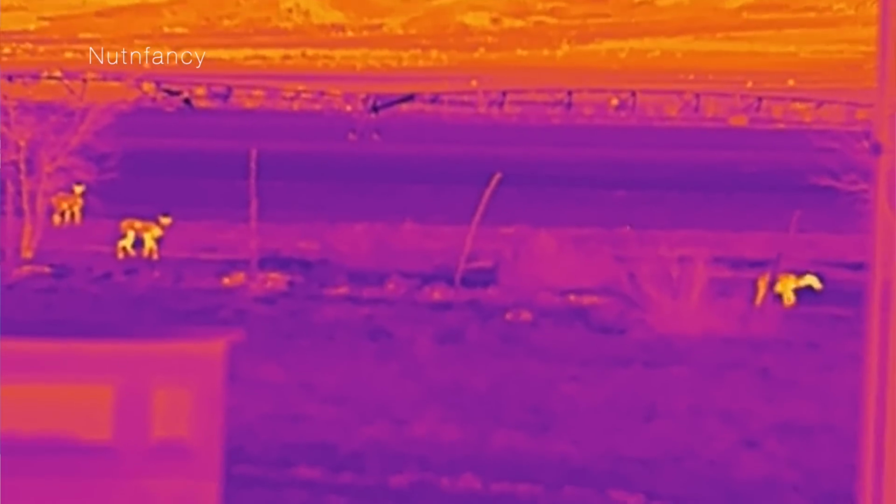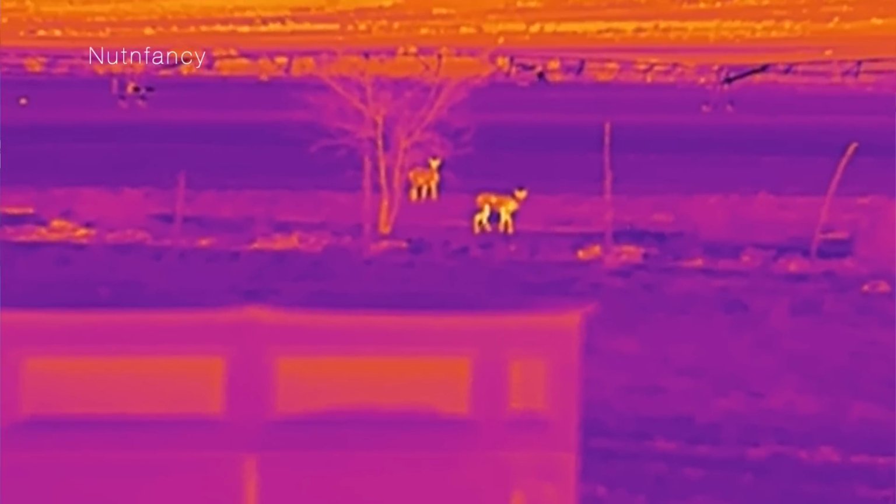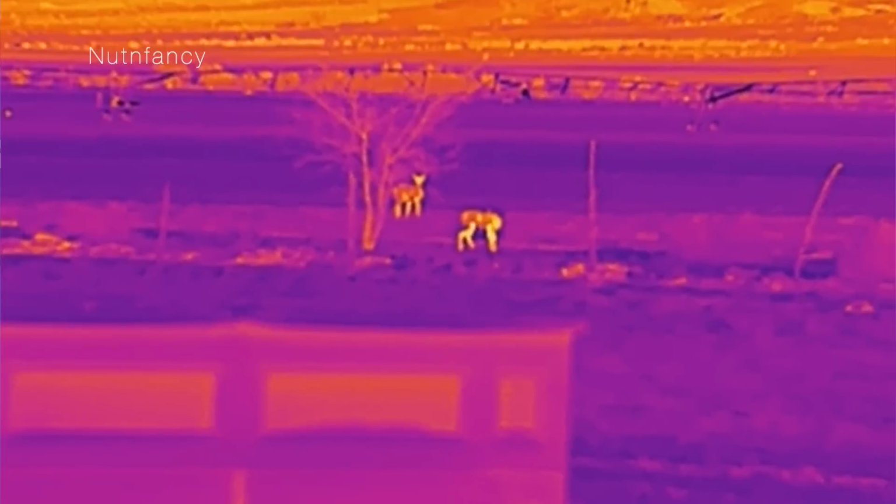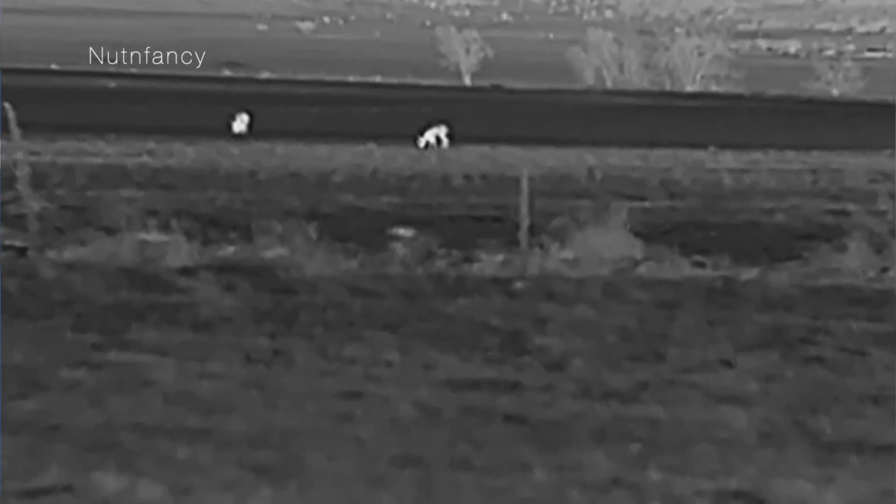Is that useful? I would say in 4 power, it's very useful. These are both defaulting to 2 power, these two variations. I would say most of your observation will be at 2 power.